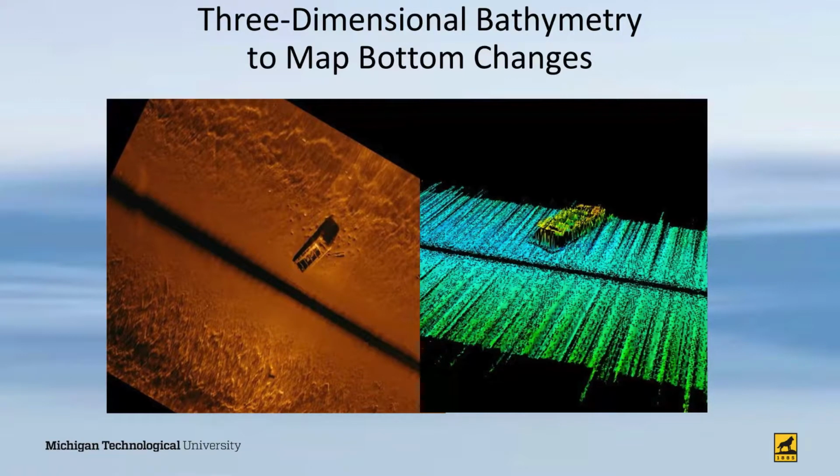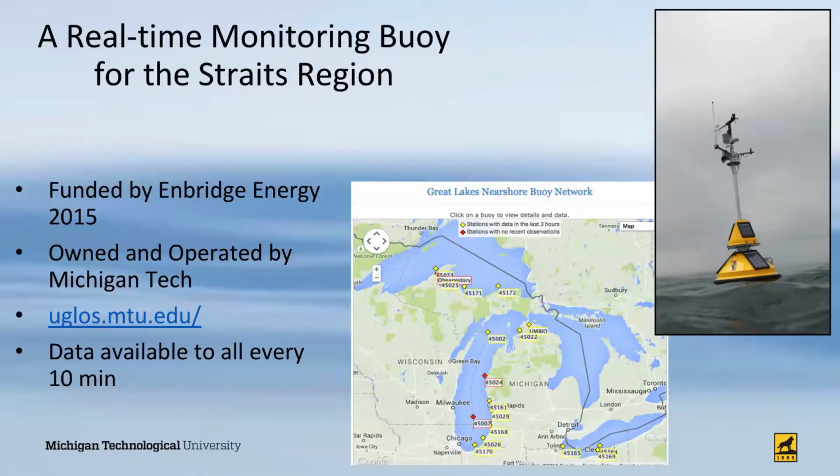And then they respond by adding additional anchoring systems along the pipeline. The second thing we've done is add environmental monitoring to the Straits of Mackinac. These are one of our coastal monitoring buoys. This one has been deployed in 2015. It's owned and operated by Michigan Tech.